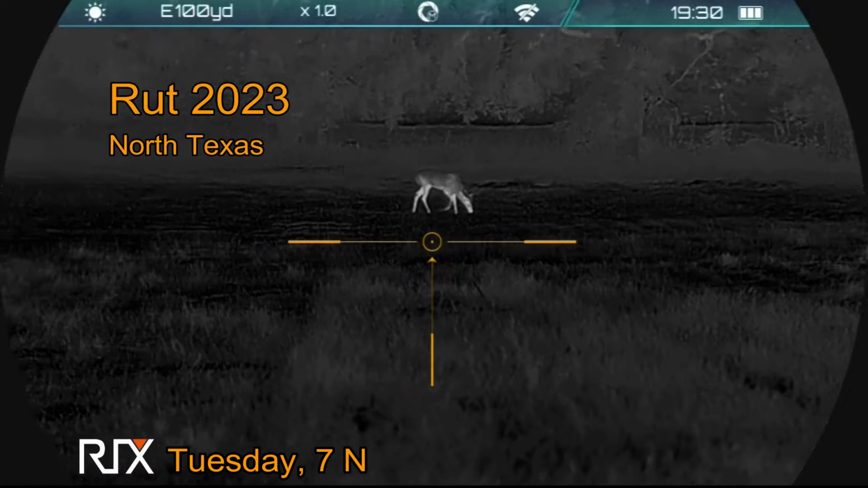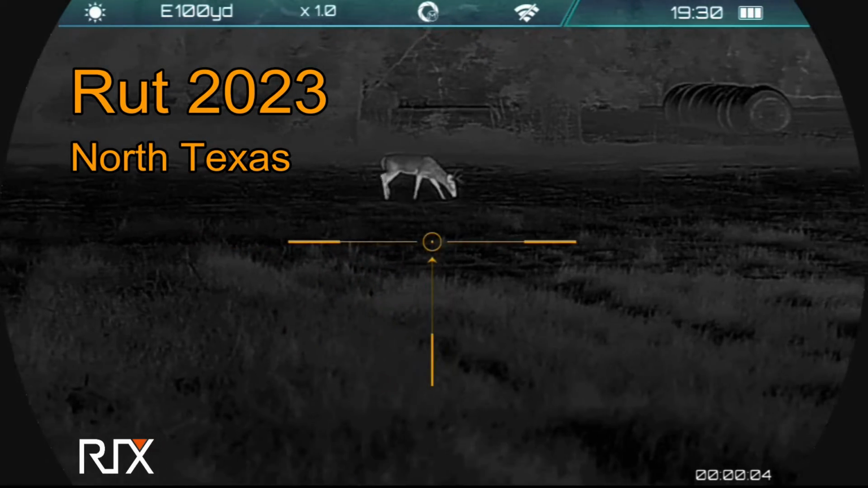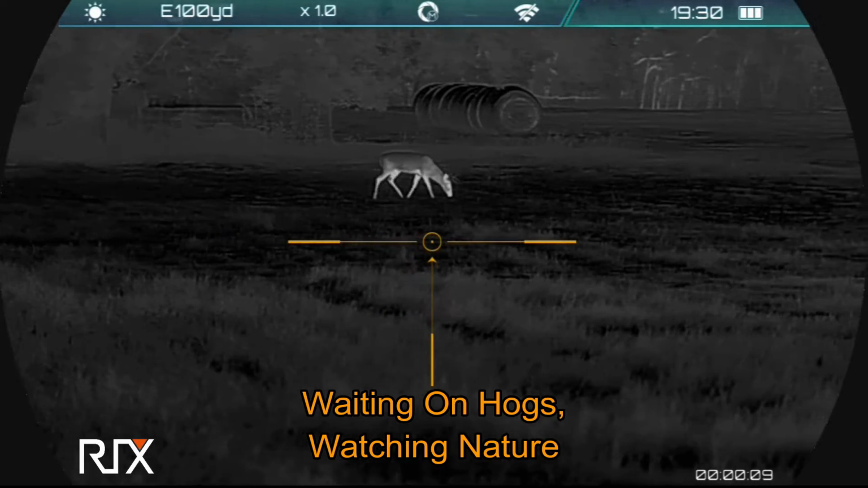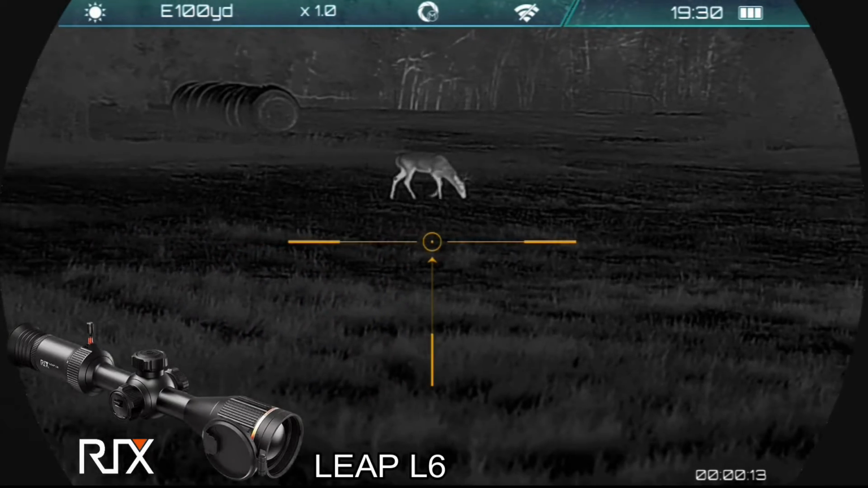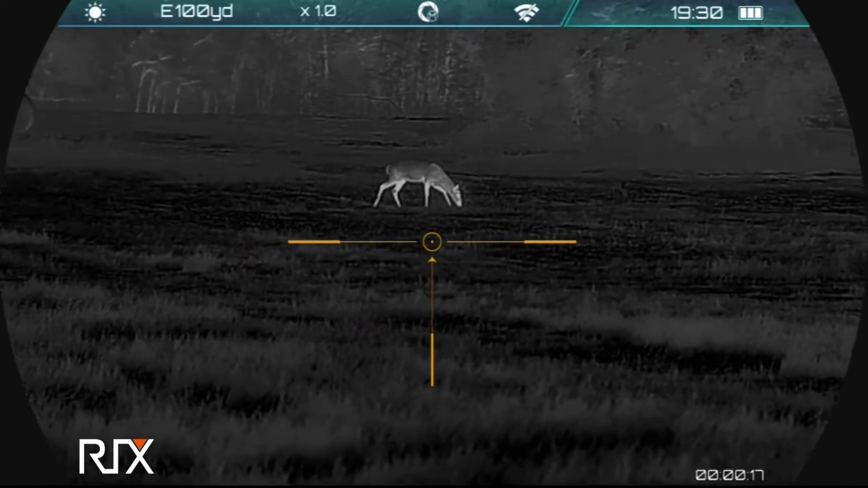You know, my hunting videos always show what happens with the killing portion of the hunt, but what goes on most of the time is just doing wildlife observation, as I'm doing this evening, watching this buck that's coming in. I'm just waiting on hogs. But when there are no hogs, you watch the wildlife, and I'm getting video through my RIX LEAP L6 thermal weapon sight.